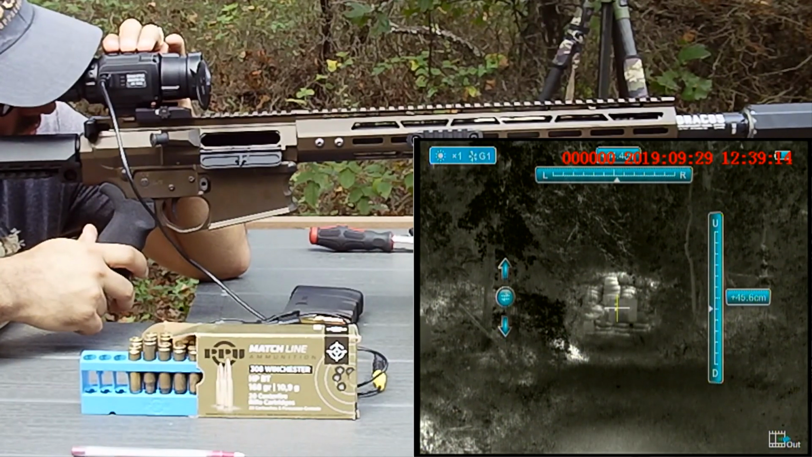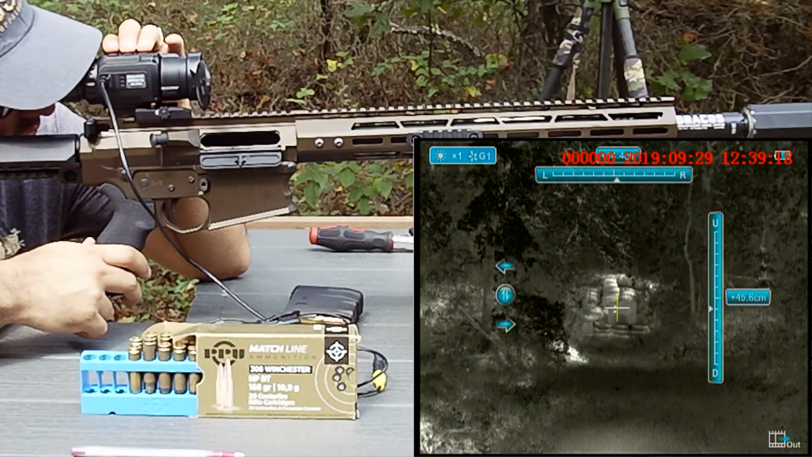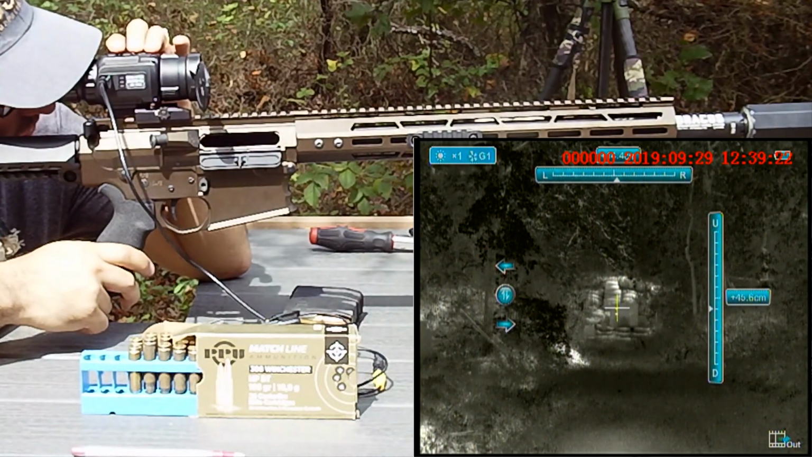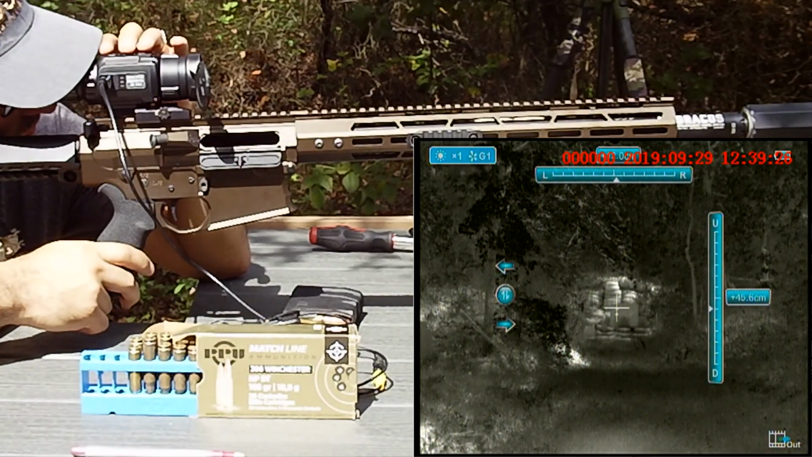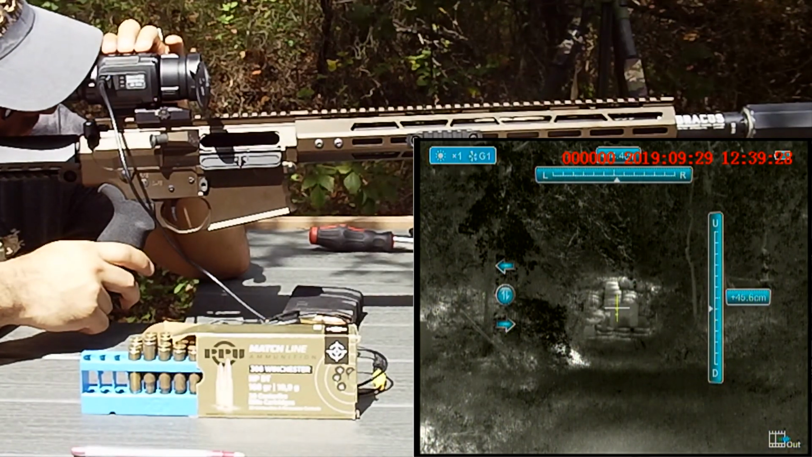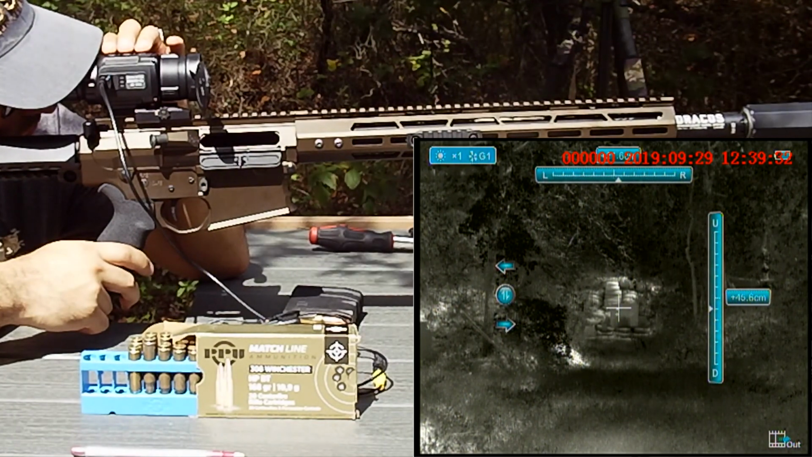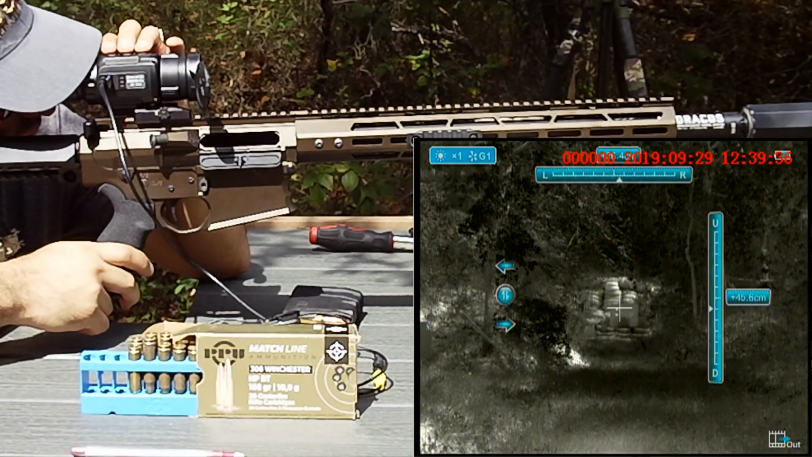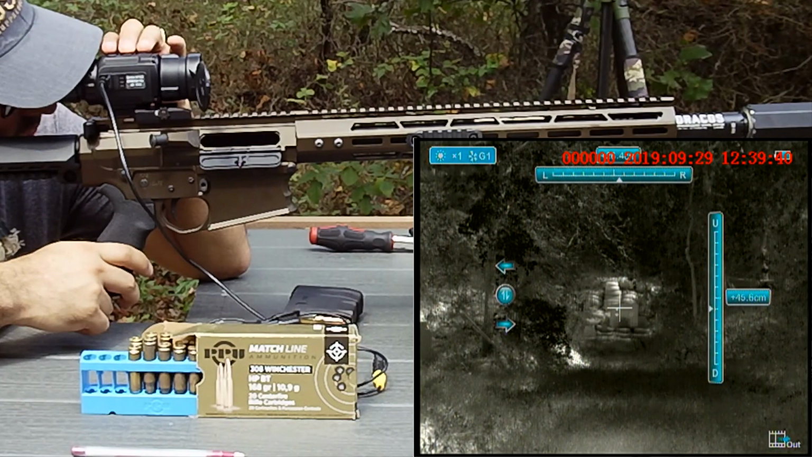So I want to adjust right and left. I'm going to hit the middle button to shift that, and then it's the back button to go right. So I'm going to go 5 clicks. 1, 2, 3, 4, 5. That took us to plus 26.4 centimeters. I'm going to lock that in.